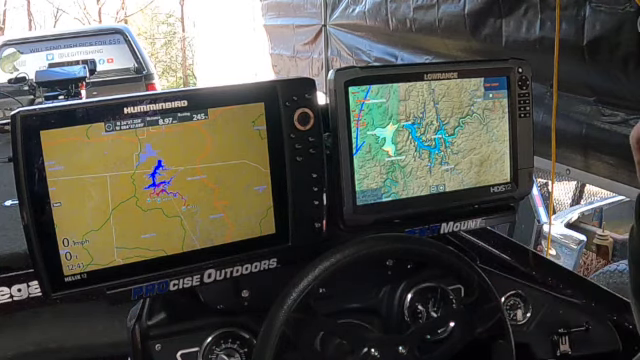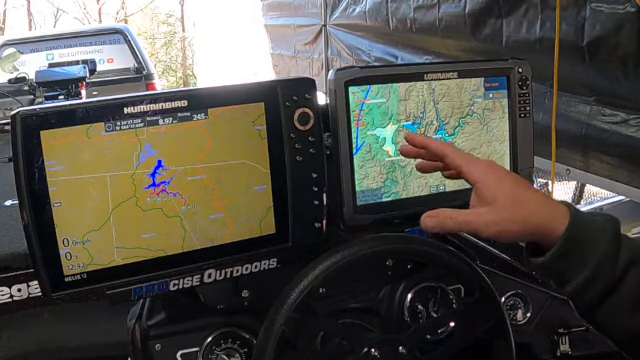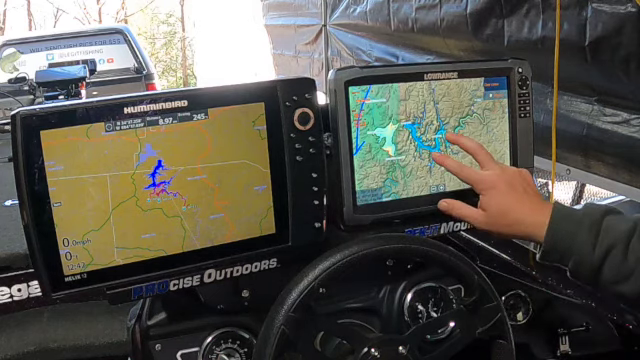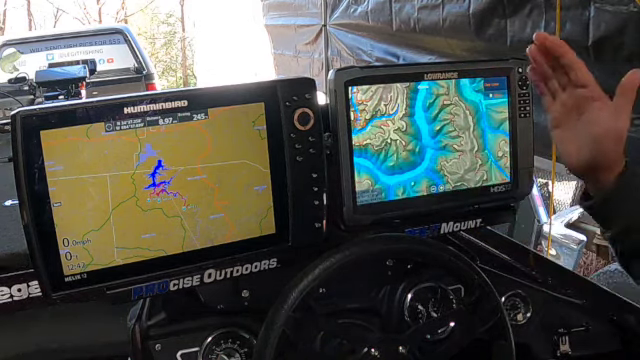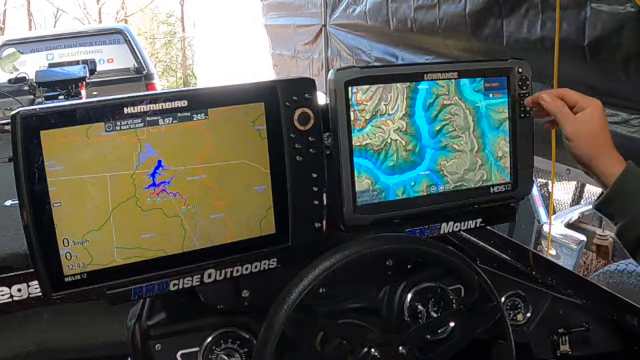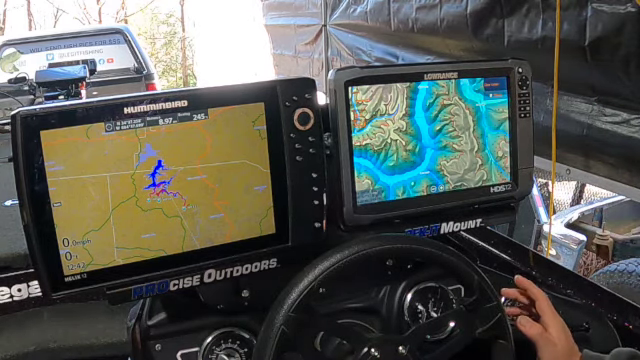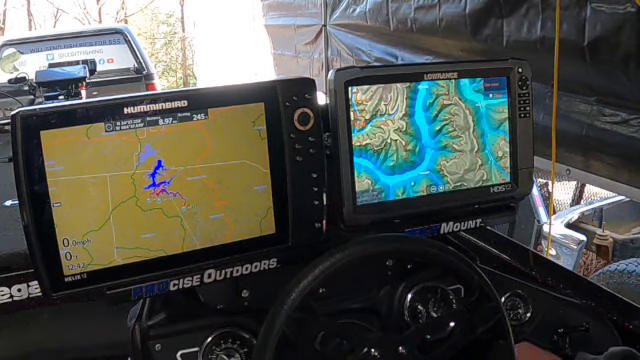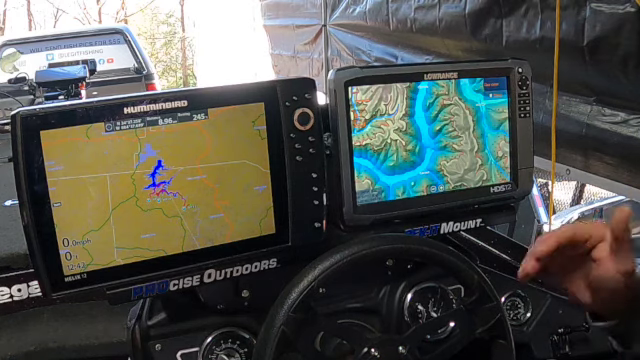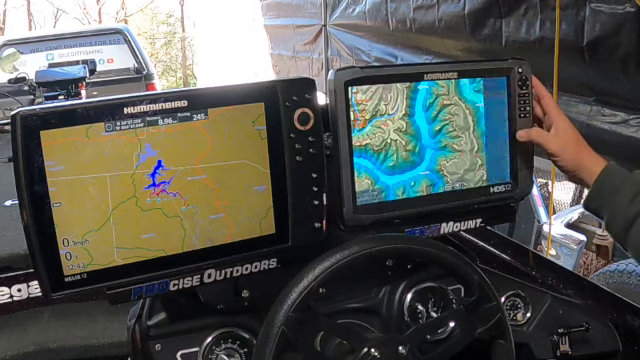And both of these units have the ability to have an aerial image loaded over the graph itself. I personally don't have a need for that. I much prefer just the, you know, show me where land is, show me where water is, show me the river channel. Obviously on Carters, it's not that big of a deal, most places, to know where the river channel is at. But if you go somewhere like Eufaula or, you know, Okeechobee, somewhere like that, it is very important to know where the channel is.